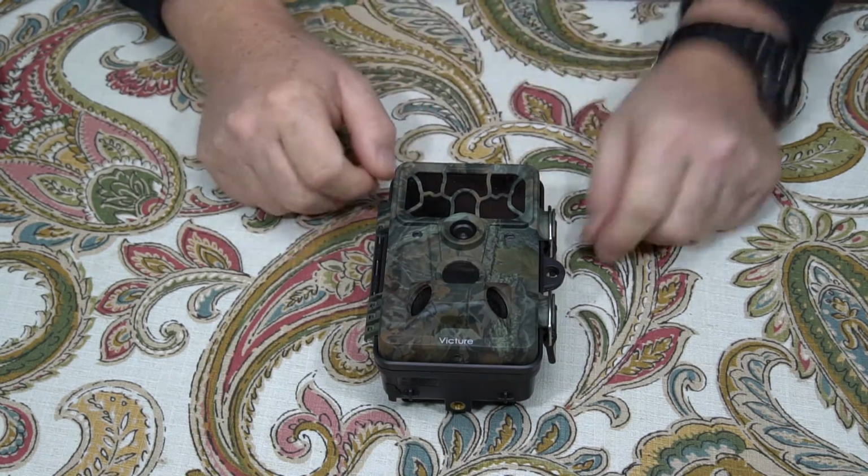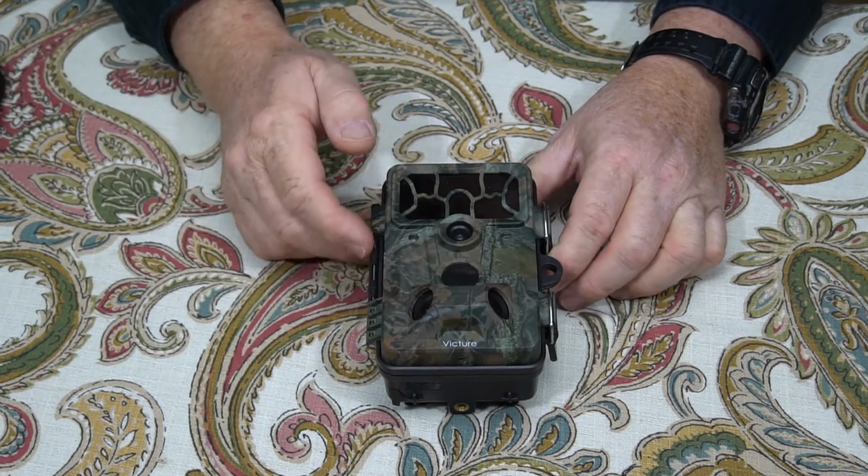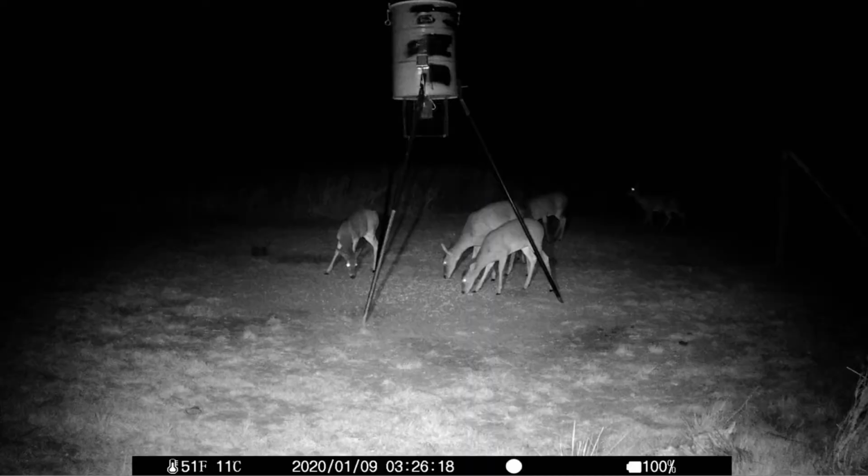Let's jump right into some images. And first, I'm going to throw up on screen a nighttime image with some does at the feeder. And this is actually not a bad image for a nighttime image.